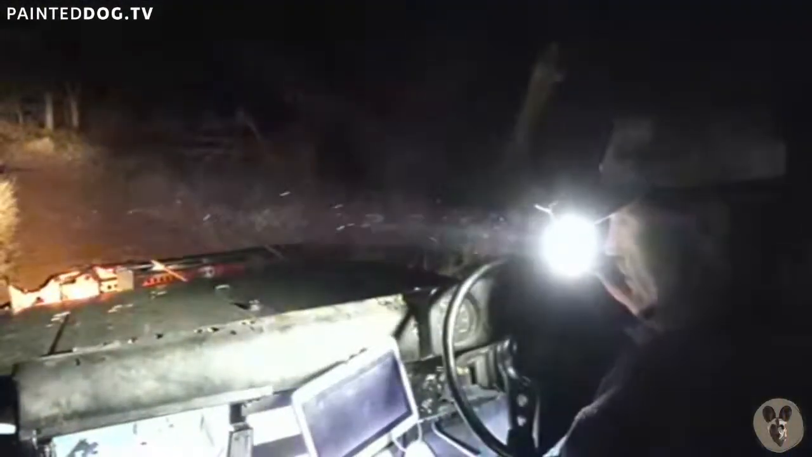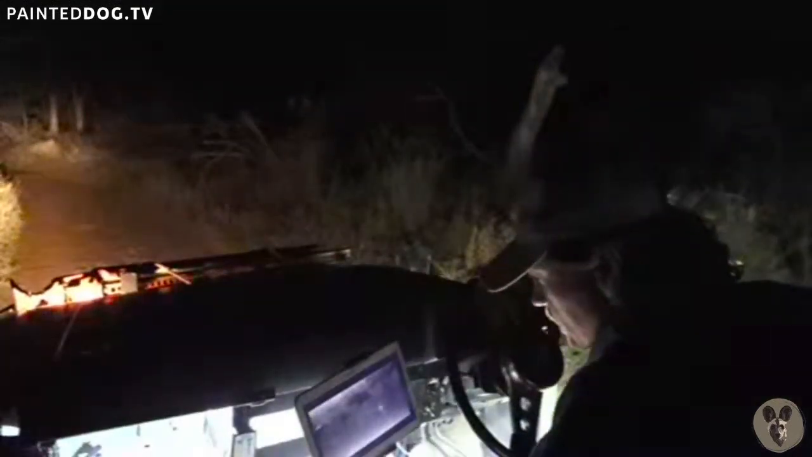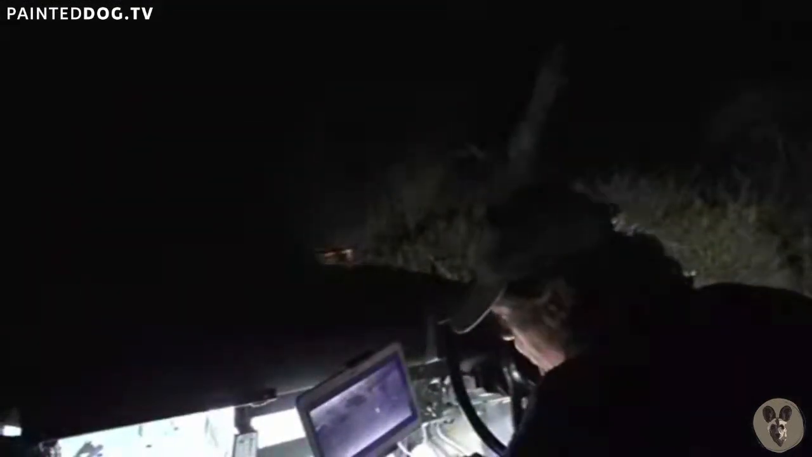What you got? Oh, there. What is that? It's a bird. It's a sleeping bird. I think, where is it? No, to your right. Yeah, there it is. I can see it. Yeah, it looks like a sleeping white-crowned shrike. It is a sleeping white-crowned shrike.